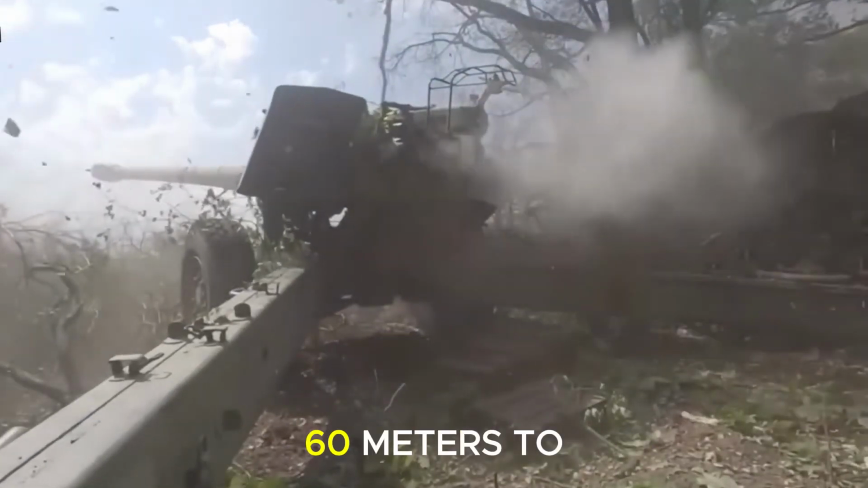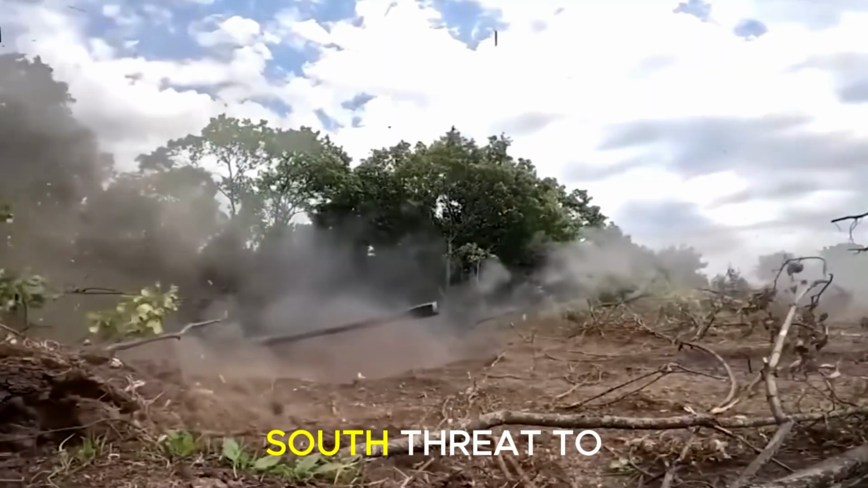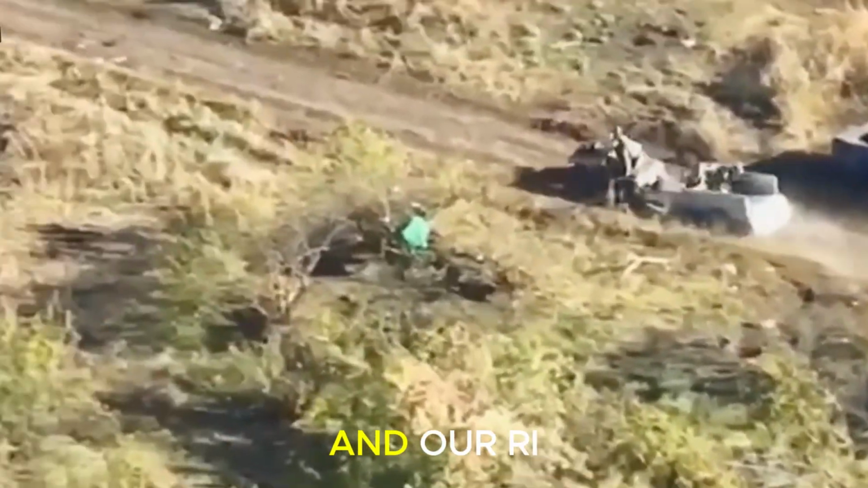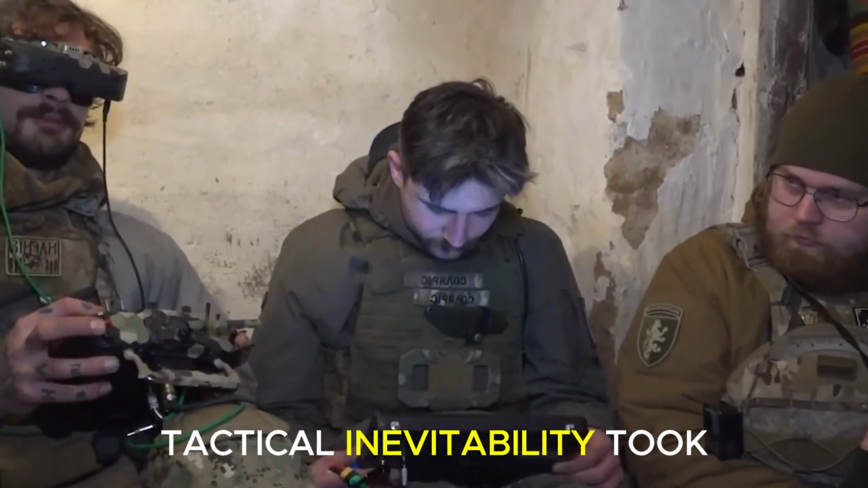The second impact occurred 40 seconds later, 60 meters to the north. The column was now effectively bracketed. Threat to the south, threat to the north, trapped on the road. All dispersion options were gone. Their only movement was forward or backward along that exposed dirt strip, and our Ryrog 10 was already 5 kilometers downrange. This is where tactical inevitability took over.